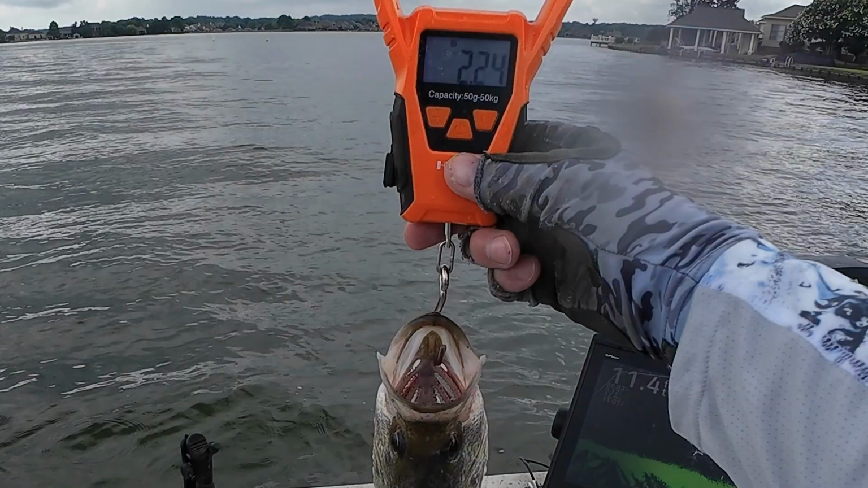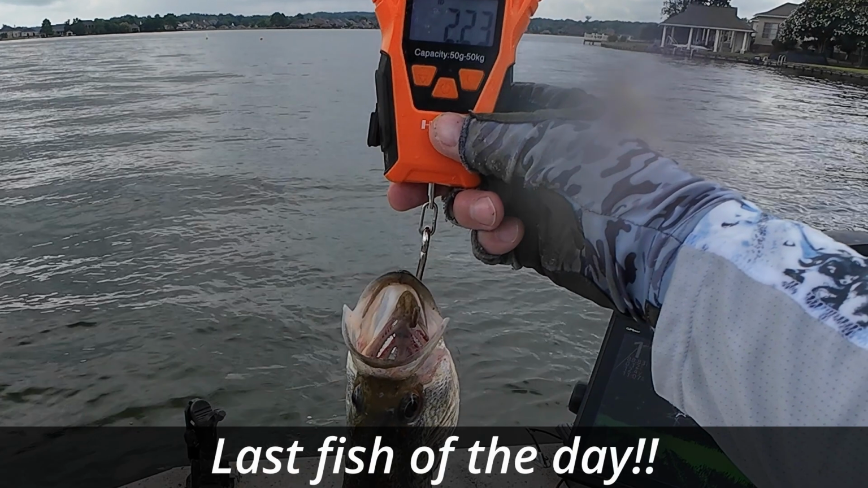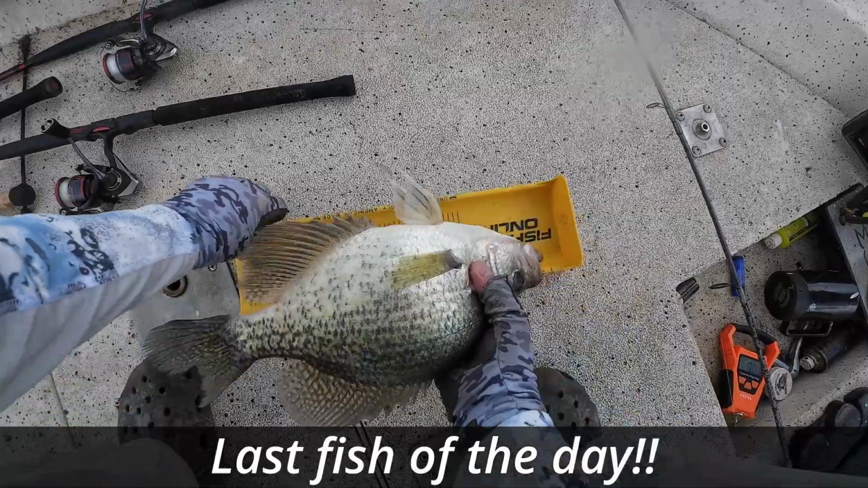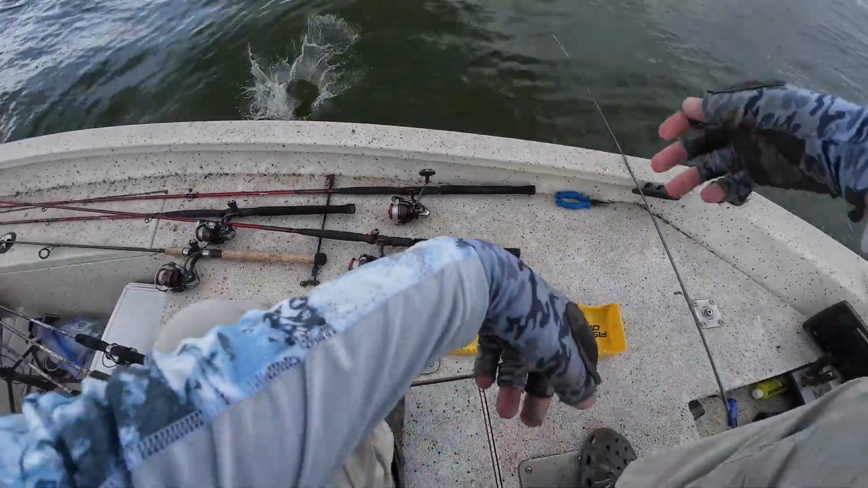Got that one. 2.23. I'm calling it 2.23. God, look how wide that sucker is, man. 15.5 inches. Get back in there.